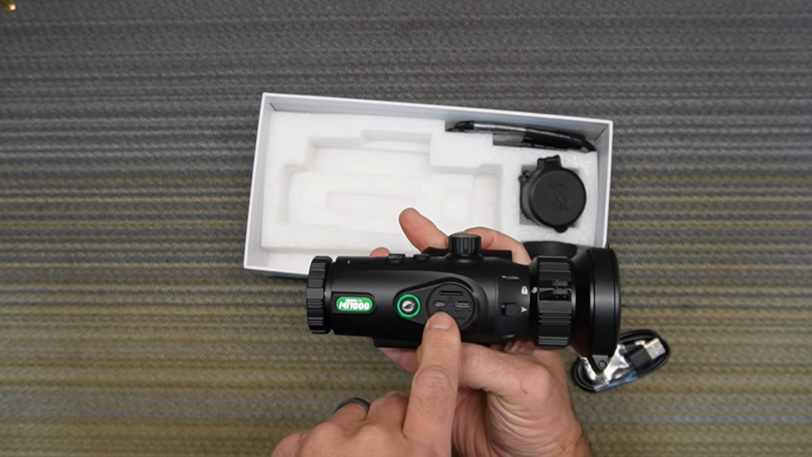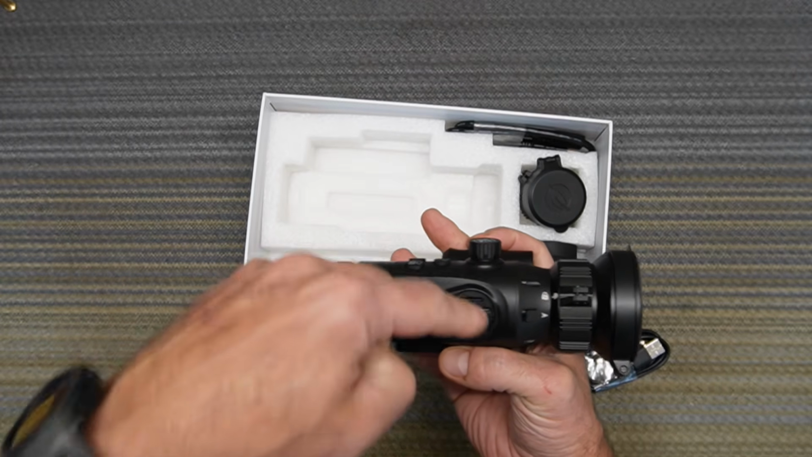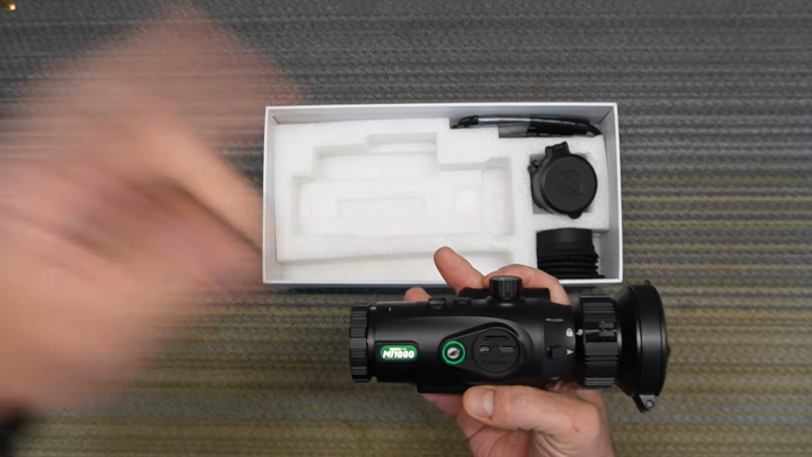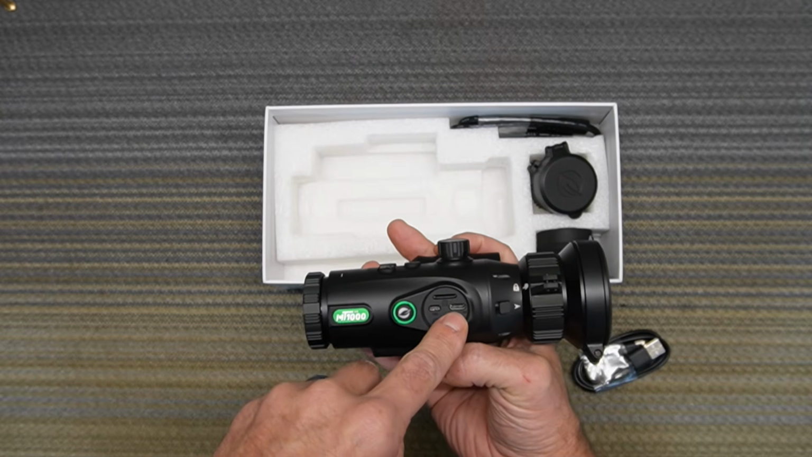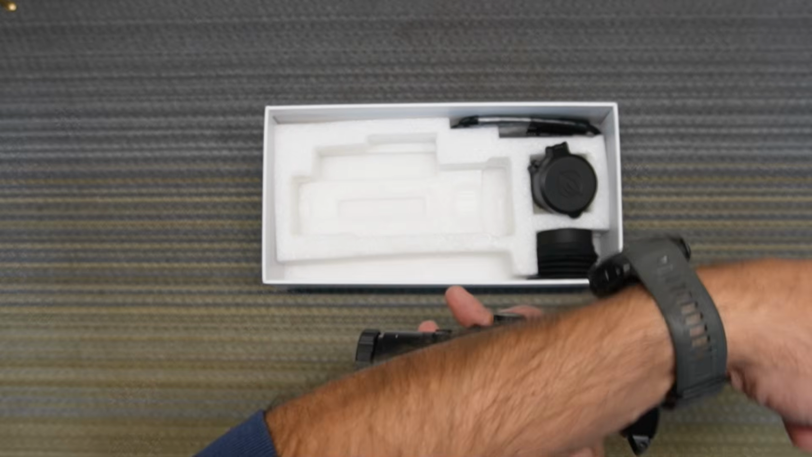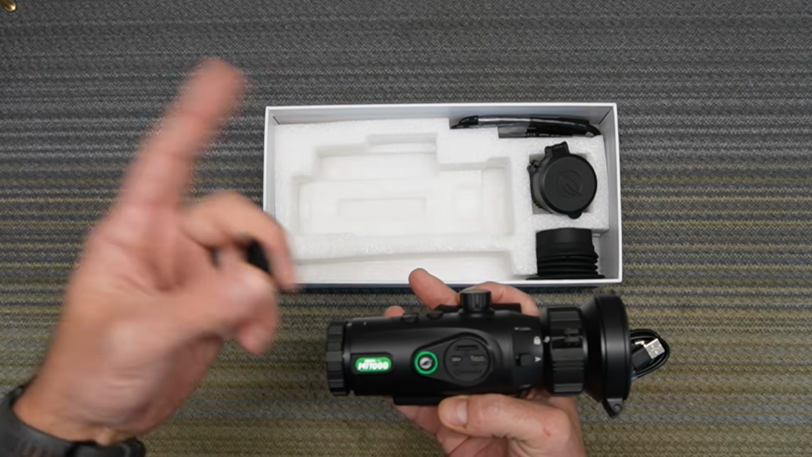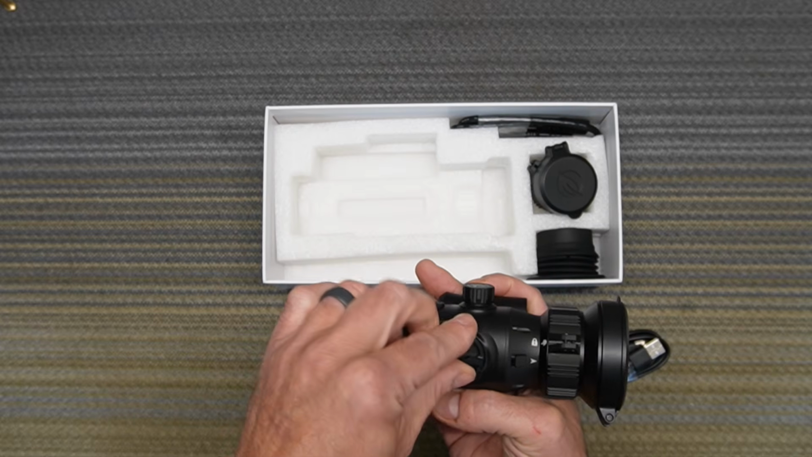HDMI out. You can plug this into a monitor or a TV and view what you see on the scope. We're going to use that later to go through the menu, and I'm going to show you what the menus are and what they do. USB-C charger port. If you don't have the charger that I was showing you, that you can buy on Amazon, you can just charge the battery right through the scope.